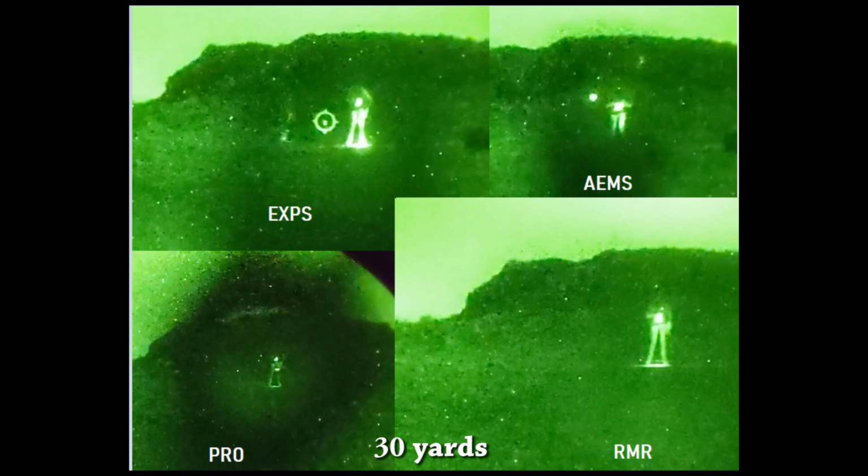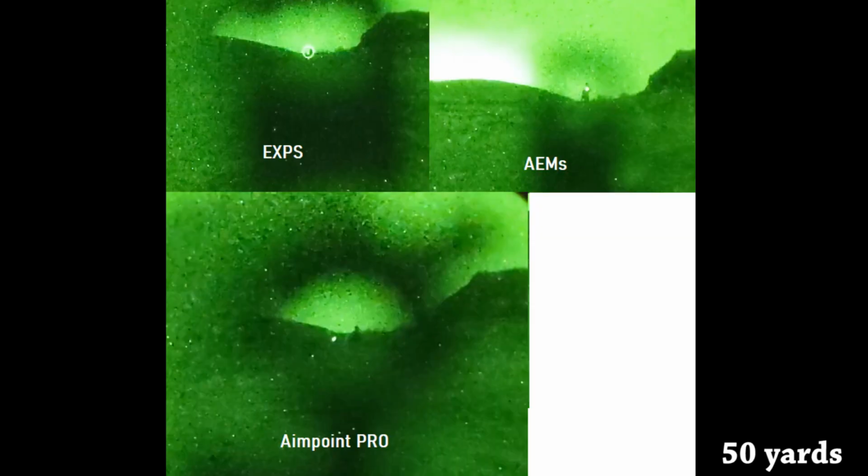Okay, it's worth noting before getting into this, the passive aiming is incredibly light dependent. If there is a decent amount of light, either moonlight or splash from a city, or just straight up lots of ambient sources like a street light or something, passive aiming works like a charm. It's almost like shooting in the day. However, as you noticed here, passive aiming's performance falls off a cliff in extremely dark environments, and it's functionally non-usable past 60 yards.